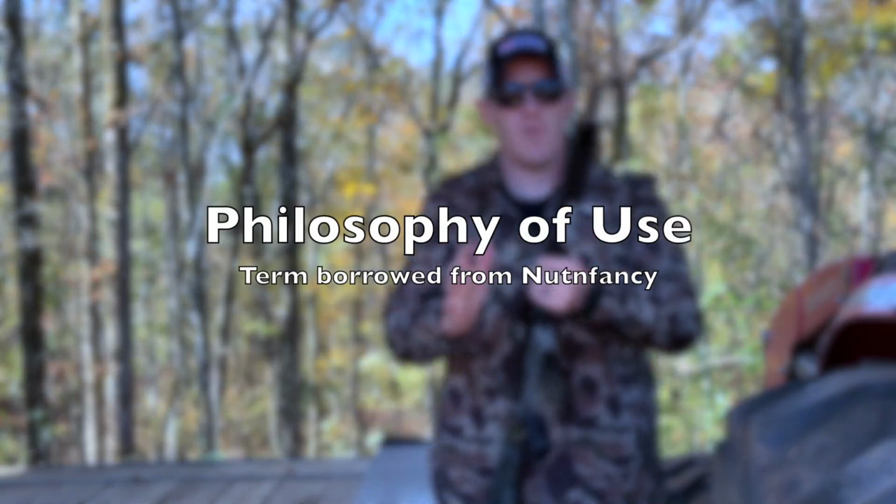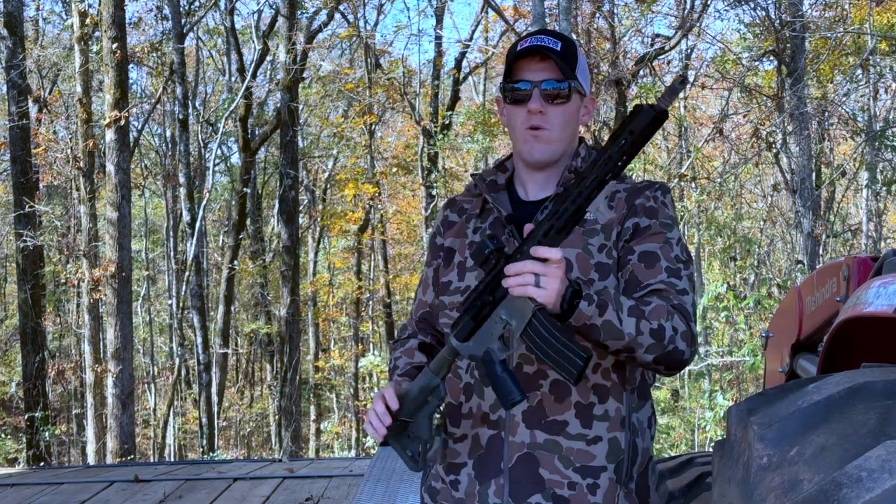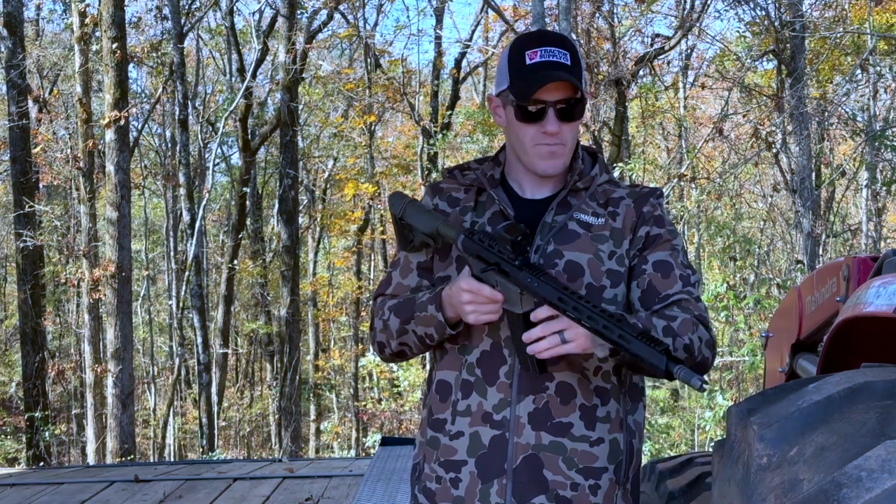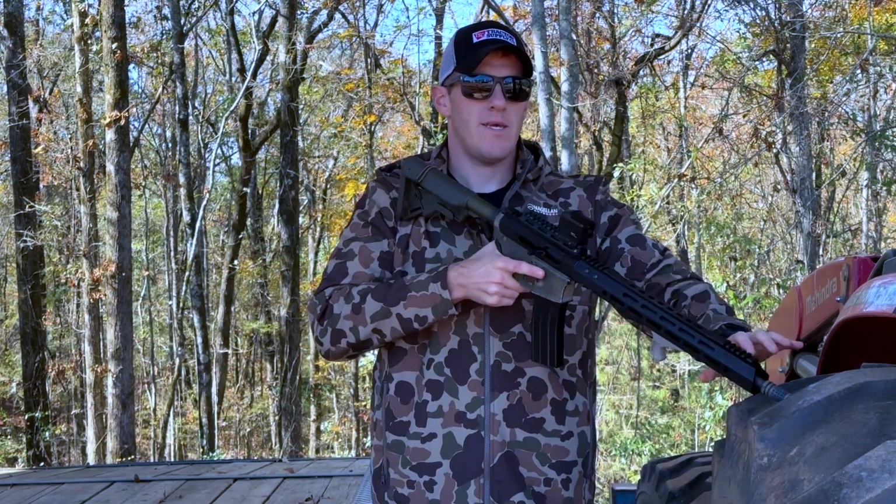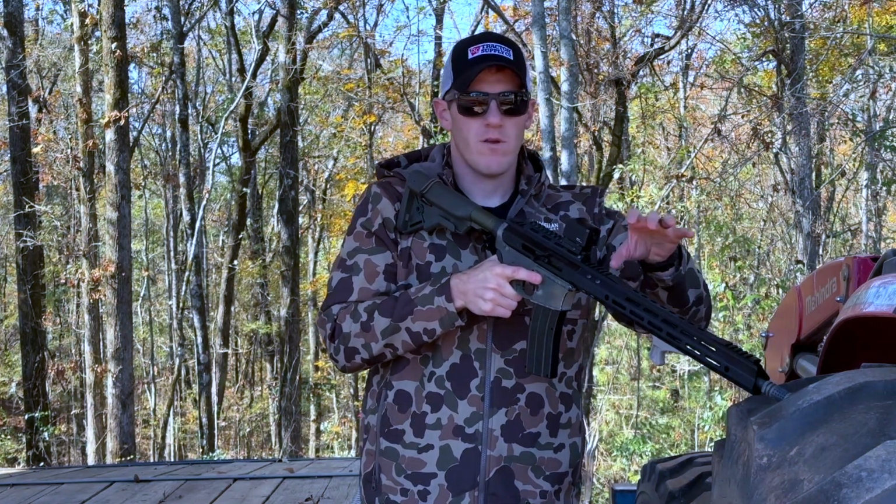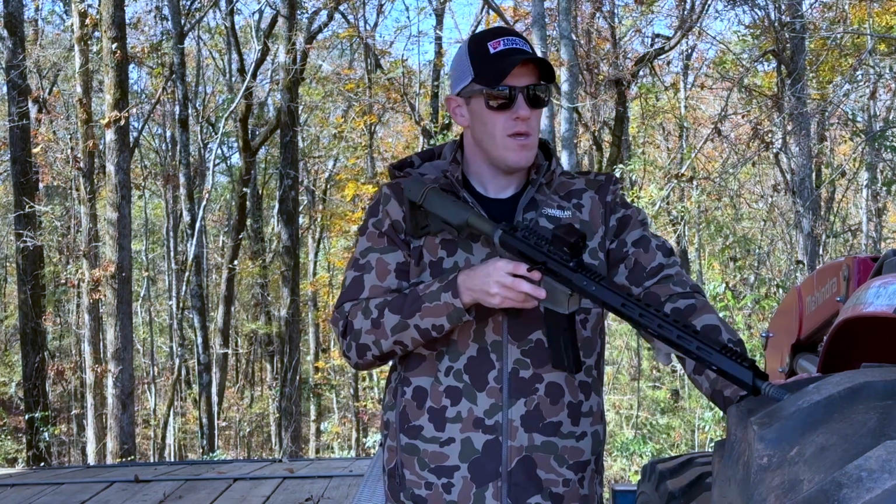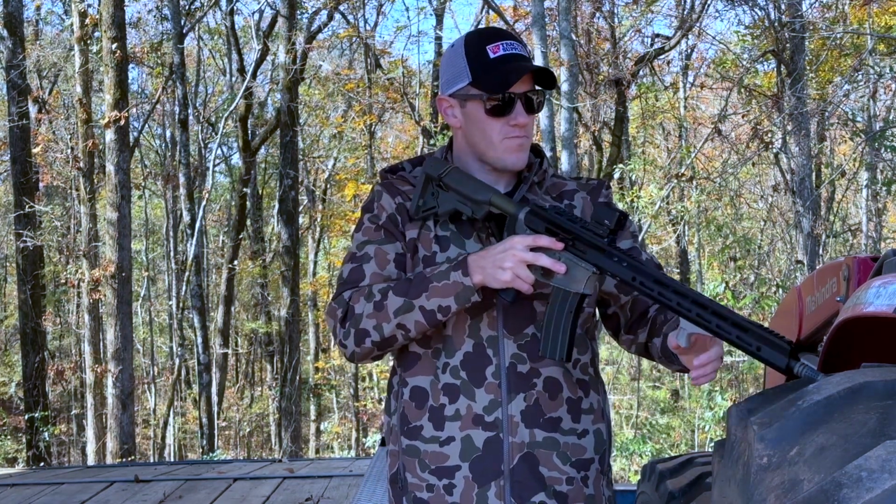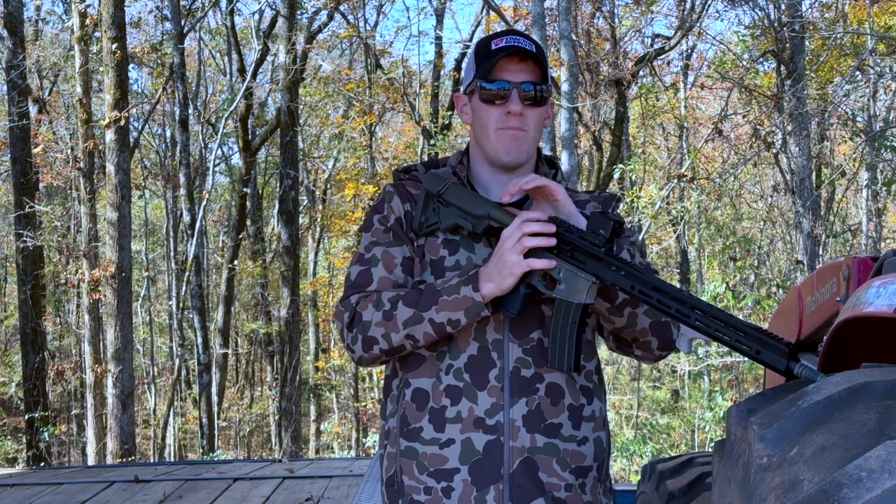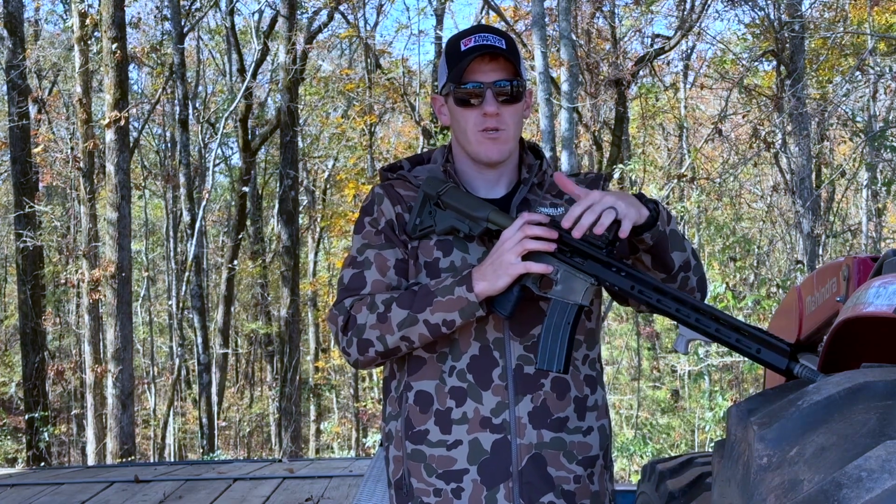All right, so we've gone over specs, we've gone over some of the pros and the cons. Now let's talk about what this thing is really designed for and how I think it should be used. It's marketed as a mini thermal sight. You see pictures of it on their website mounted to a handgun. To me, that doesn't seem like the best option. It is an option you could do, but to me, it seems best as a secondary sighting option.